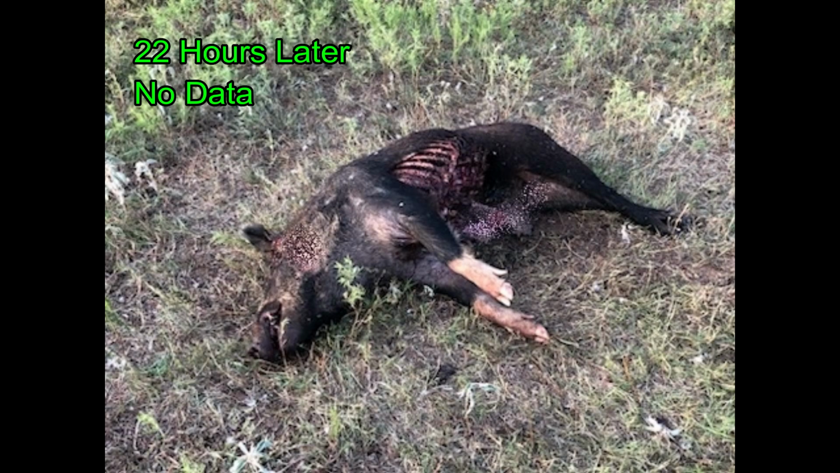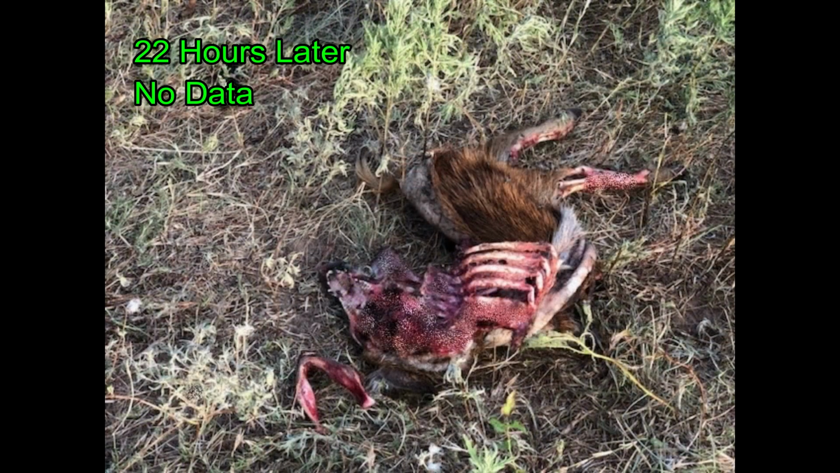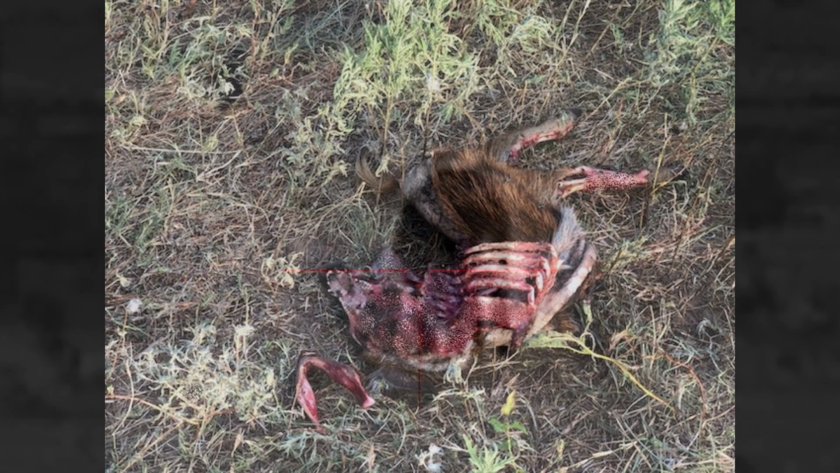This is the next afternoon. This is the large pig. That's going to be my opener. This is going to be one of the follow-ups. I have no idea what the weights are on either of these hogs or the sexes, but all that matters is that they are dead.